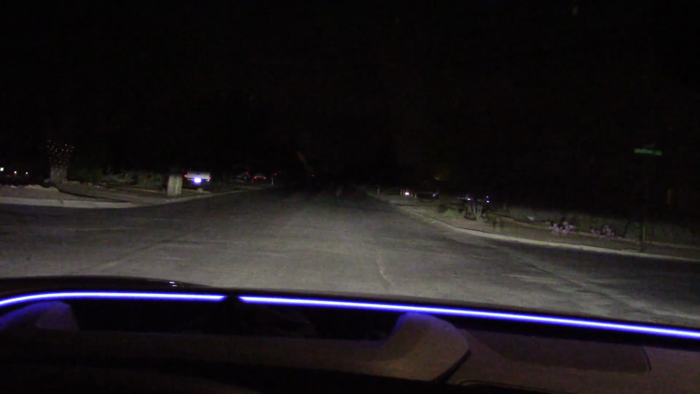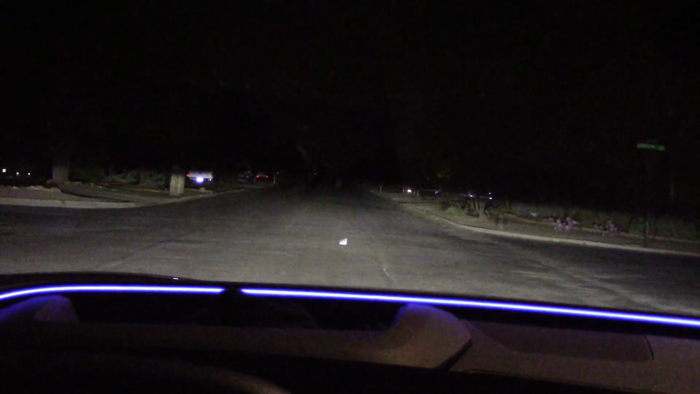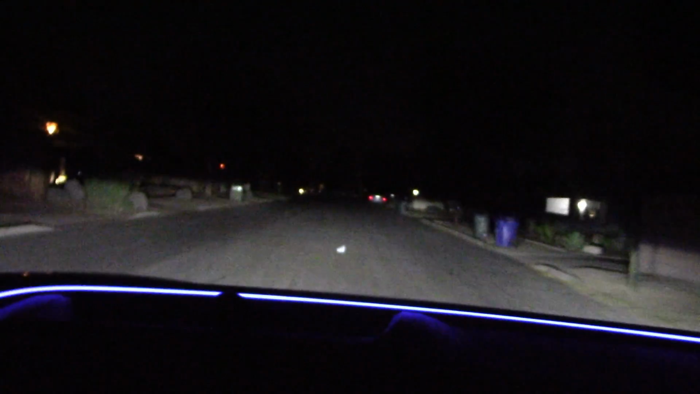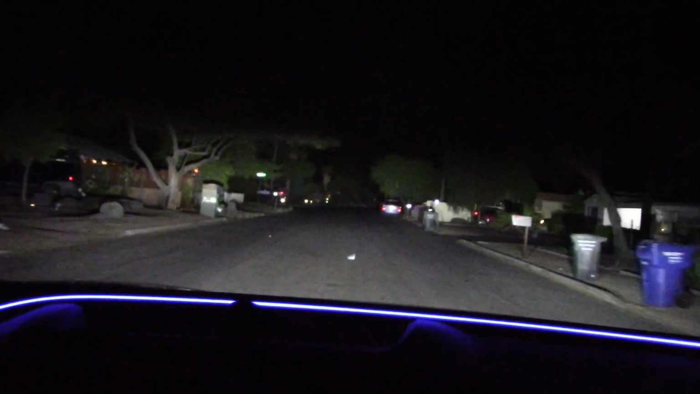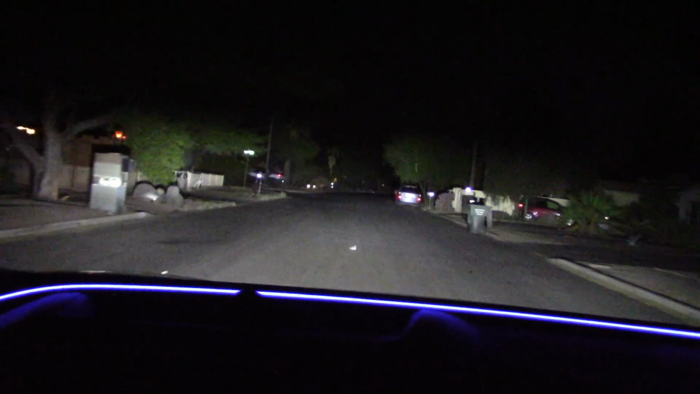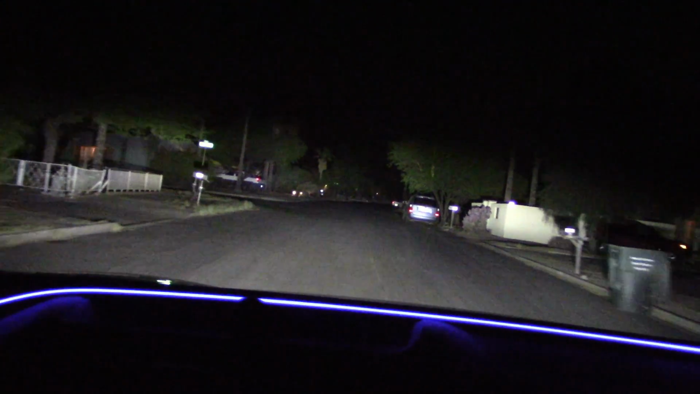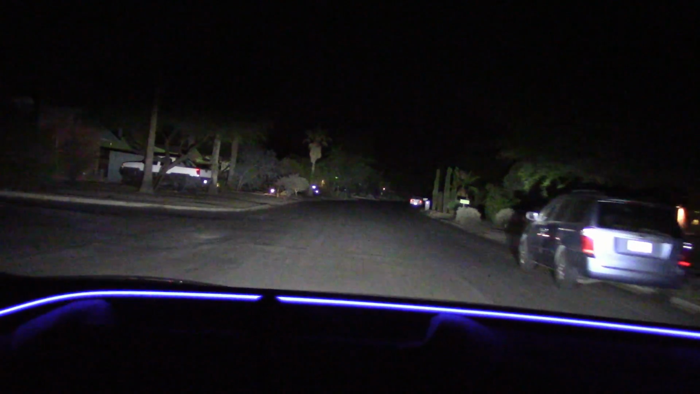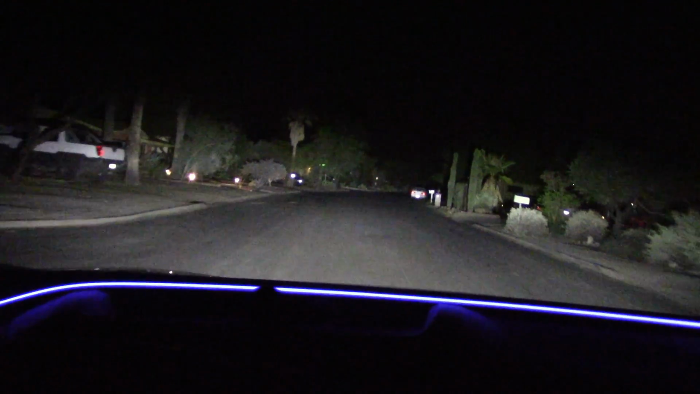And driving on dark, dingy streets is fine if you're on level ground. But if there isn't oncoming traffic, just flick on the brights because you'll see everything. Wow. No shortage of illumination here.